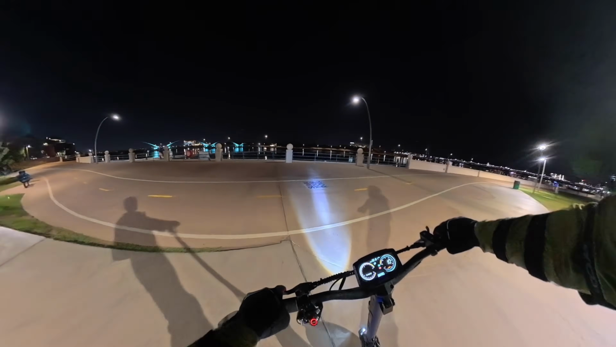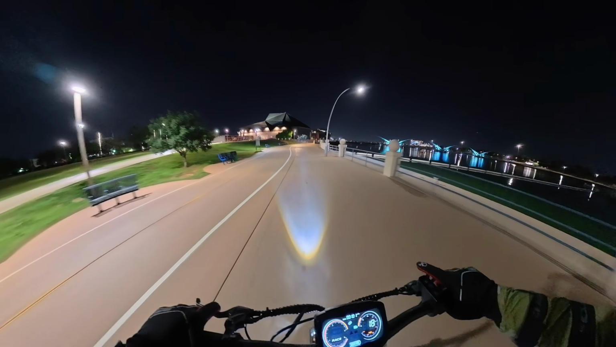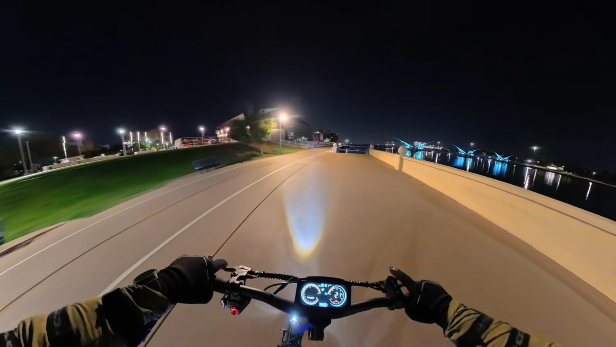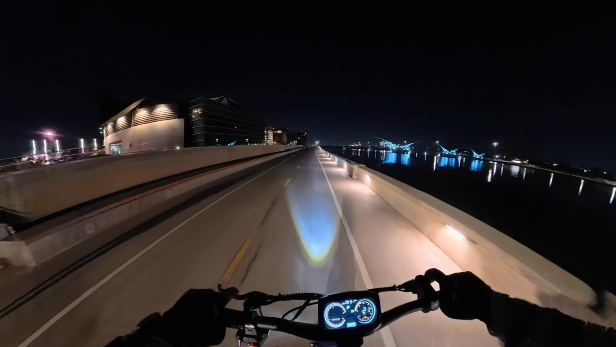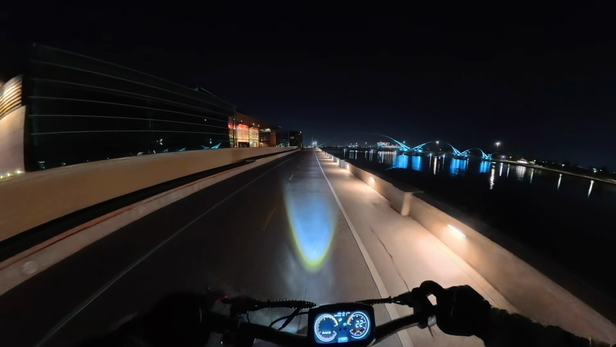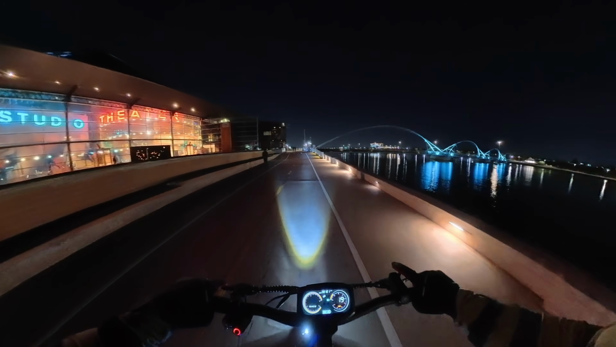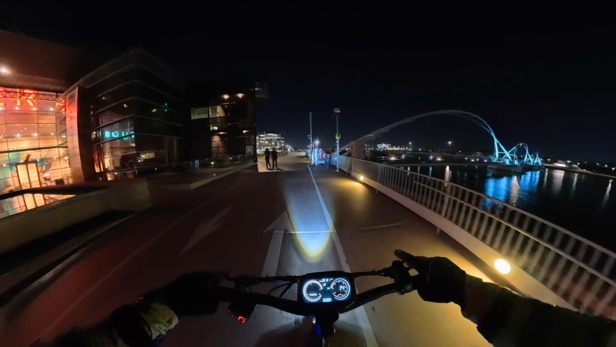Not as punchy off the line as the Ausom DT1 Pro, but still a very powerful scooter. I've got the acceleration settings dialed down right now, I think level 2 out of 5. It comes out of the box, I think, at 3, and for me that's just a little too twitchy. Off the line, that's great, but for everyday riding, I think 2 is just perfect.